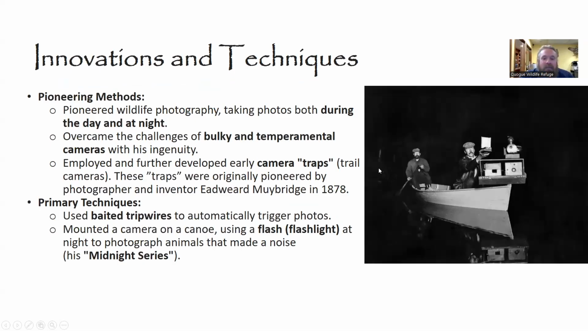And it's incredibly interesting the different things and innovations and techniques that he, in some cases, pioneered himself, and in others, effectively just pulled together to make wildlife photography a reality. So, some of his methods included taking photos during both the day and nighttime. And he was able to overcome the challenges of the bulky and very temperamental cameras of the day using his ingenuity. He employed and further developed the early camera traps, originally pioneered by Muybridge, but he also created some of his own techniques.